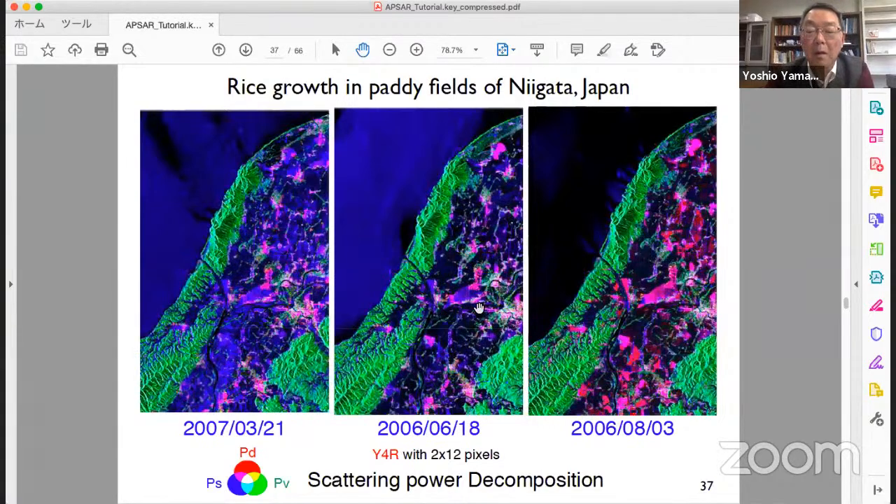In June, after plantation, the rice stems become approximately 10 centimeters or so. It is transparent for L-band waves. So the paddy field is just like a water surface. Water surface does not reflect any echoes, so it looks black.